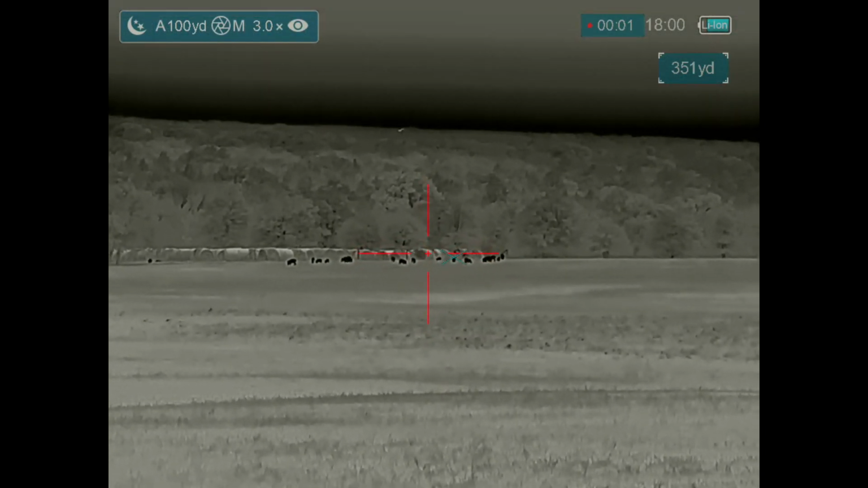And it is still pretty much daylight right now. Ben and I are trying to figure out what to do. We decide that we're going to follow the tree line. We're parked next to a tree line, and we're going to walk down the tree line in hopes that they don't wind us and that they don't notice our motion.